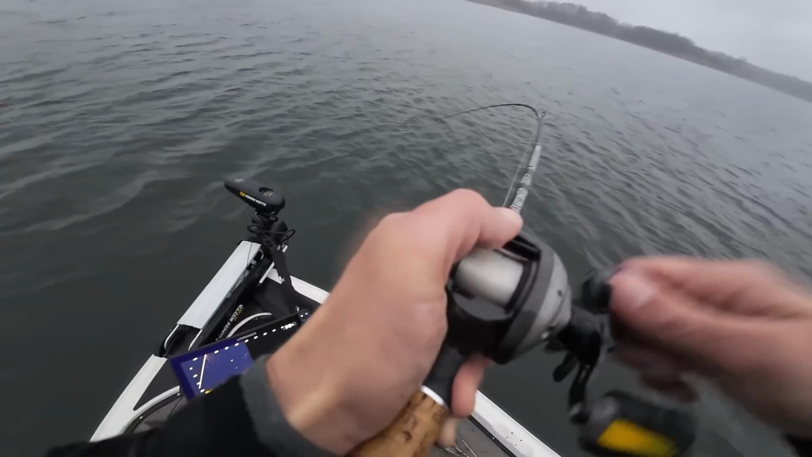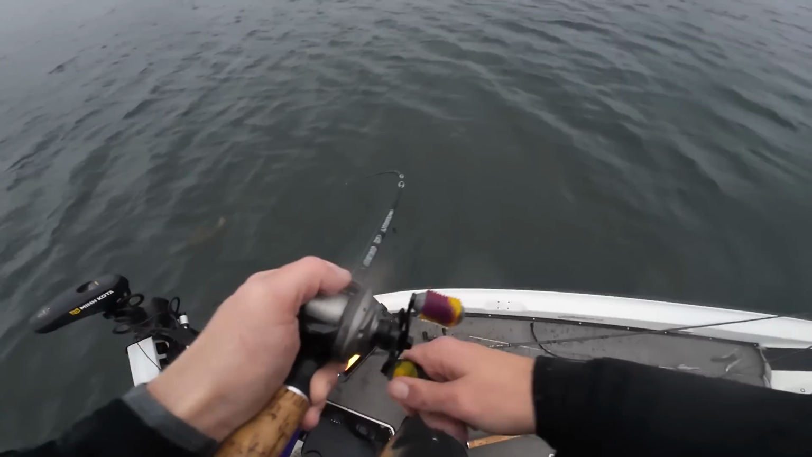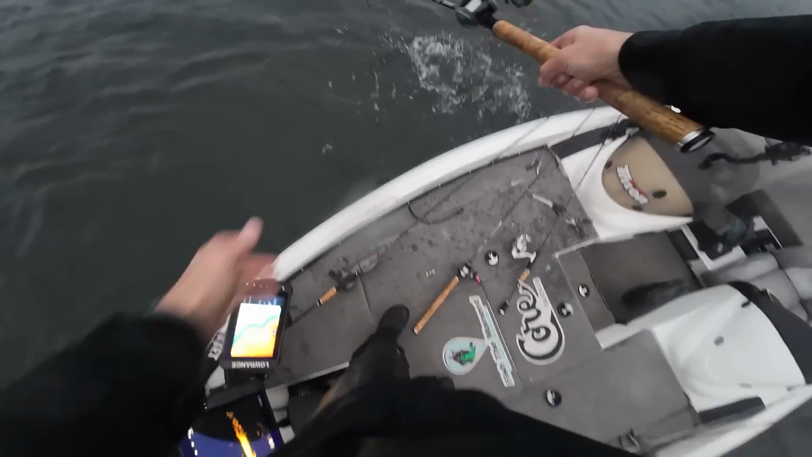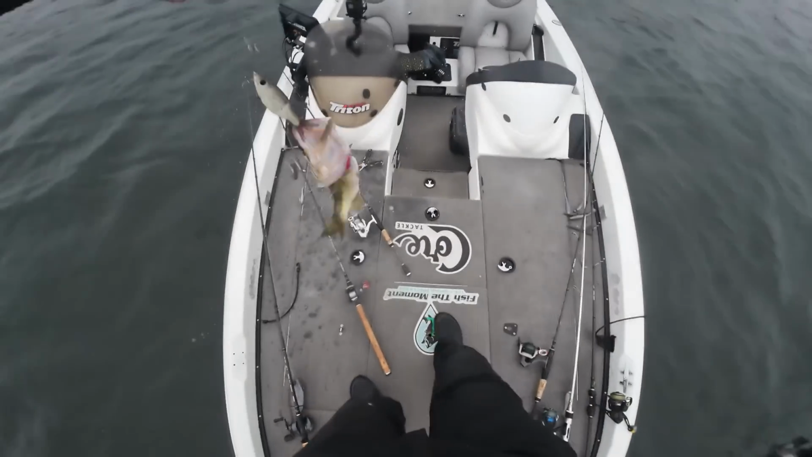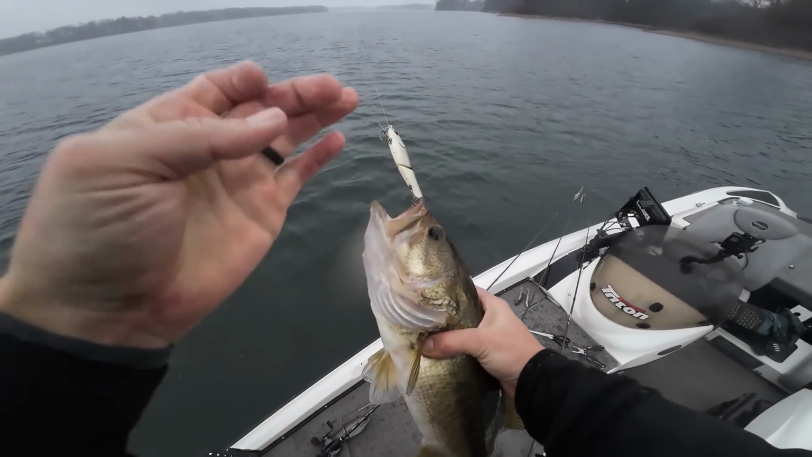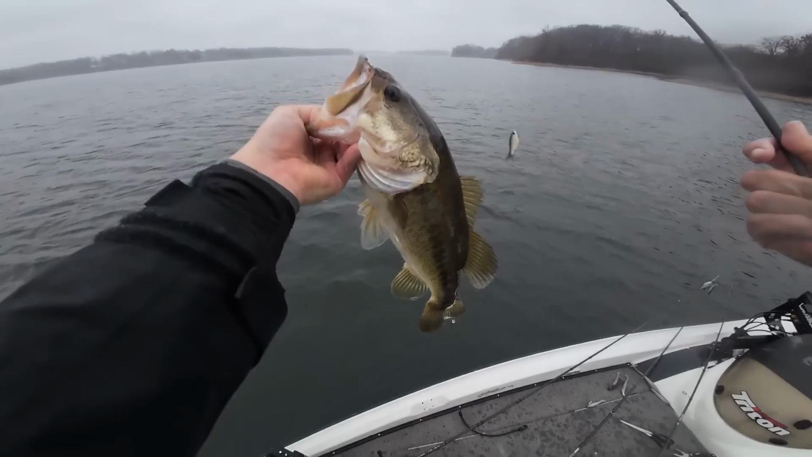Oh, there we go, another good one. The back camera turned off, so we'll just have to show you this one on the chest camera, guys. Another glide bait catch, just barely on the back hook. Another nice one on the old glide right there. That's what I'm talking about. Nice fish. They're choking that thing. Beauty right there.